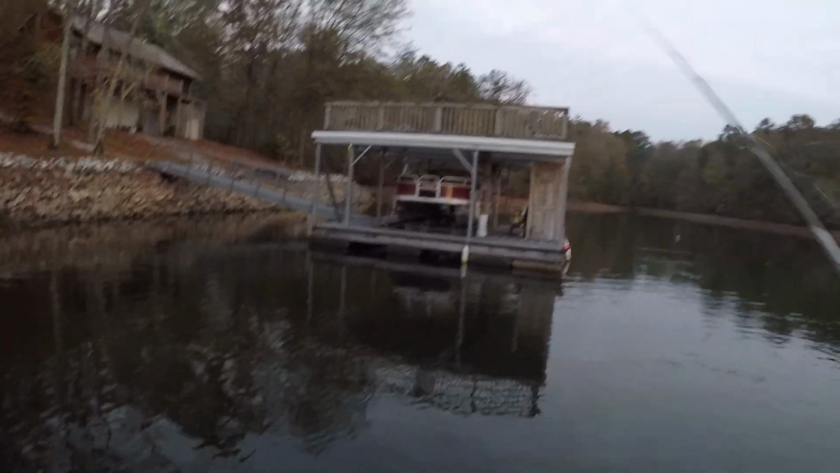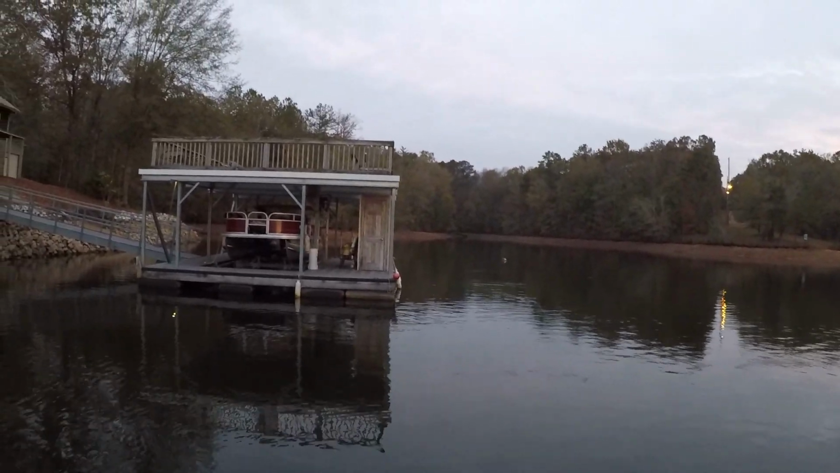How much did it weigh? £1.25? Yeah. I mean, probably get the net.